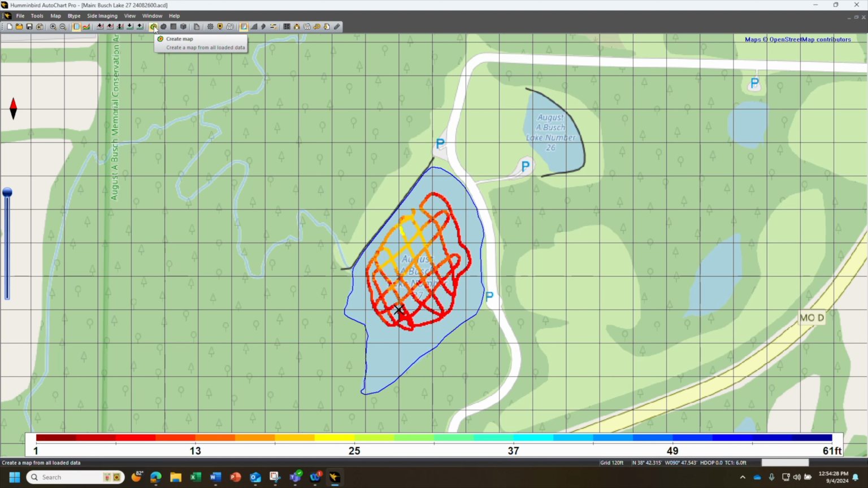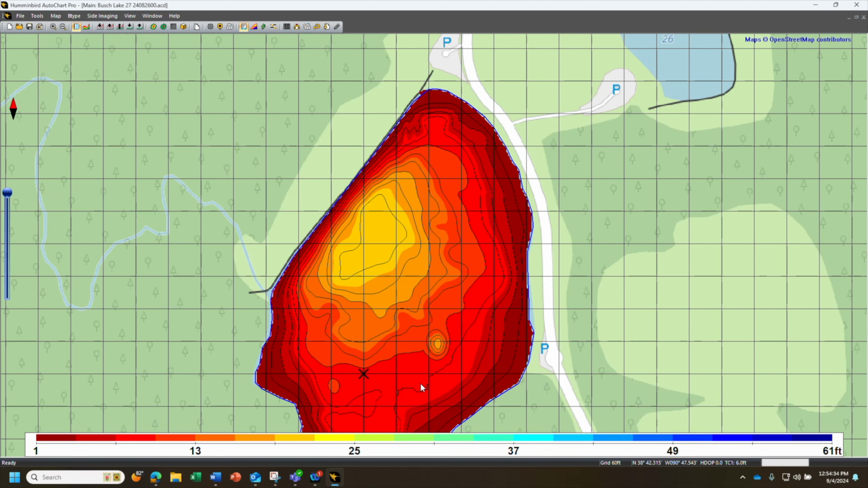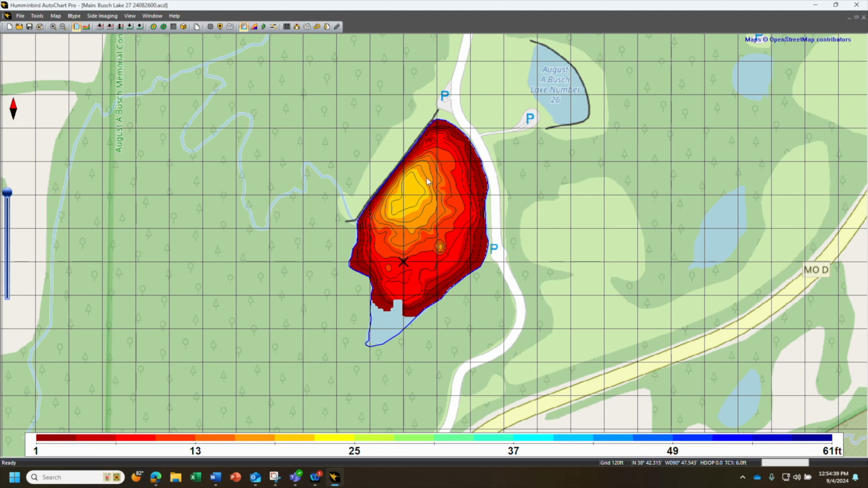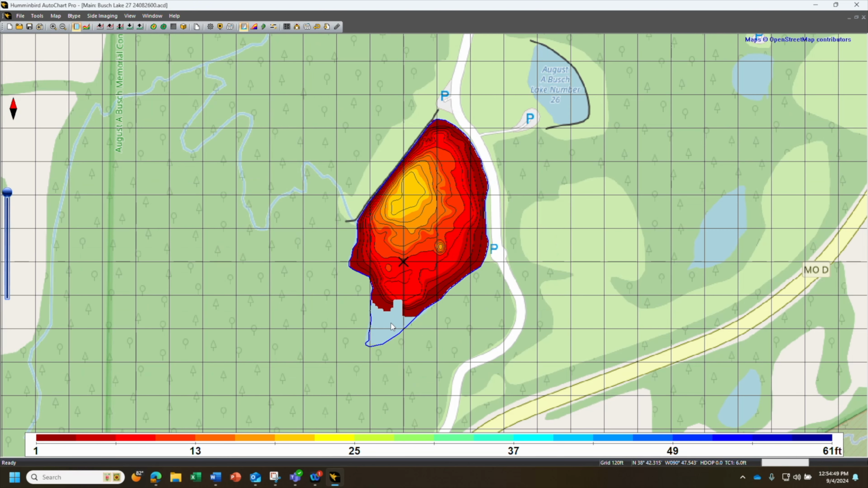I know there are some errors, but I'll just show you some of the problems to look for. So if you click that, it will create the map. It will generate a map that will look something like this. Looking at it initially, you could see that this area did not get filled in, and then also there is a random deep hole right here.